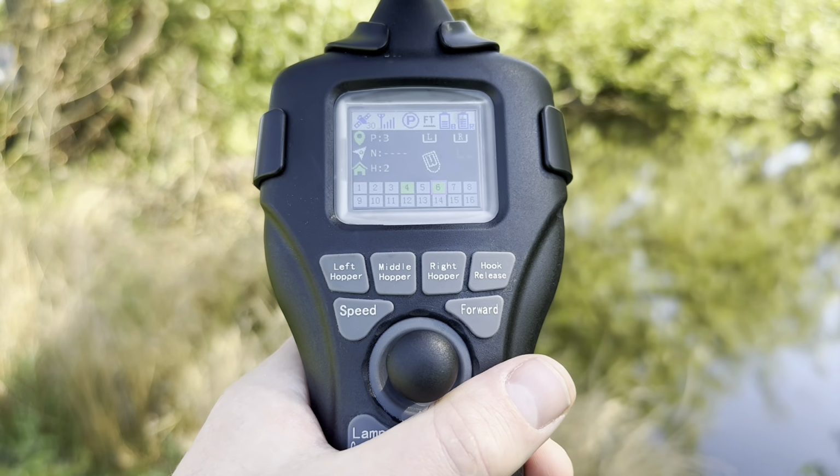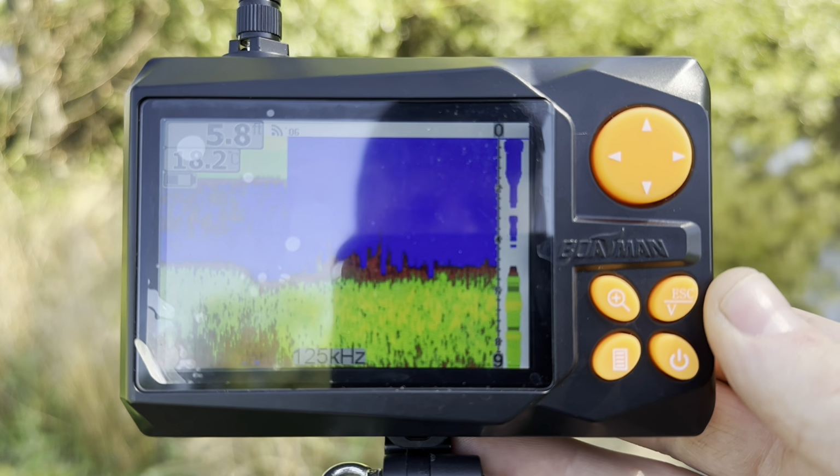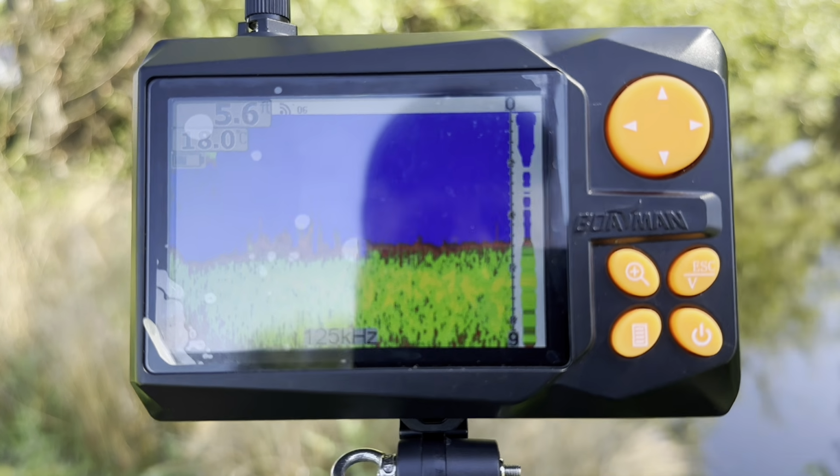So I think now we will move to our sonar screen. Okay, so here we have our sonar screen. If you only have a GPS model, you can actually skip this section entirely. If you have a Pro model, however, you're probably going to want to stick around.